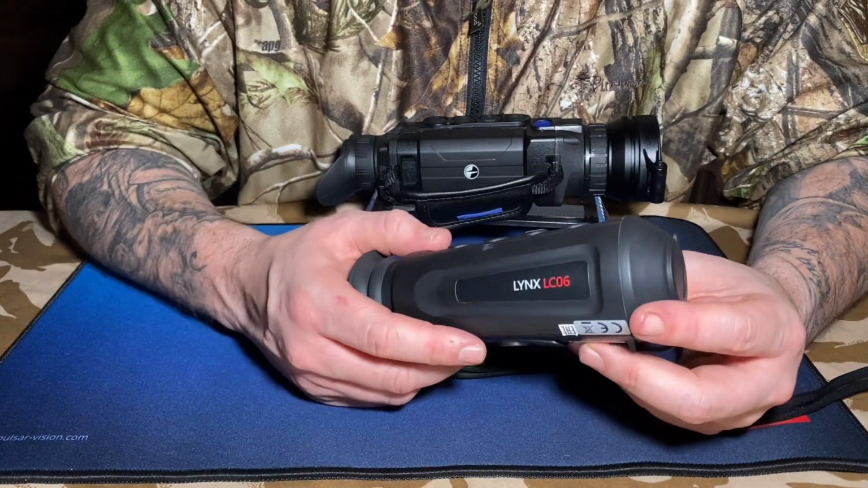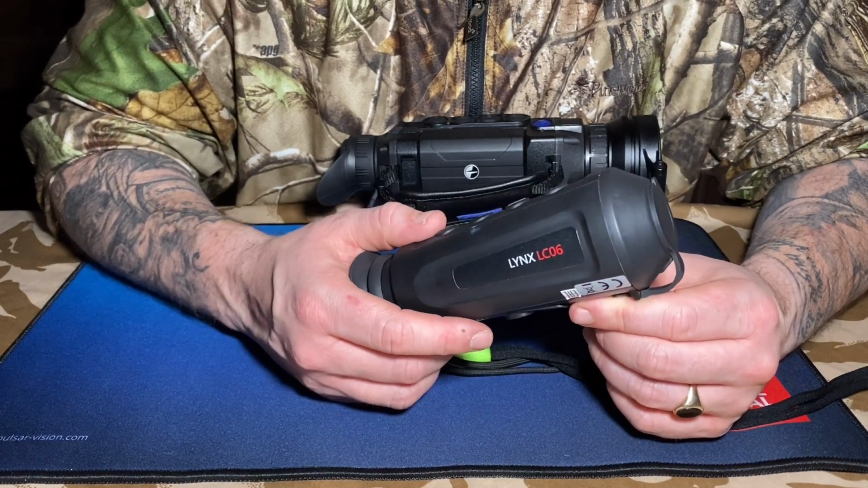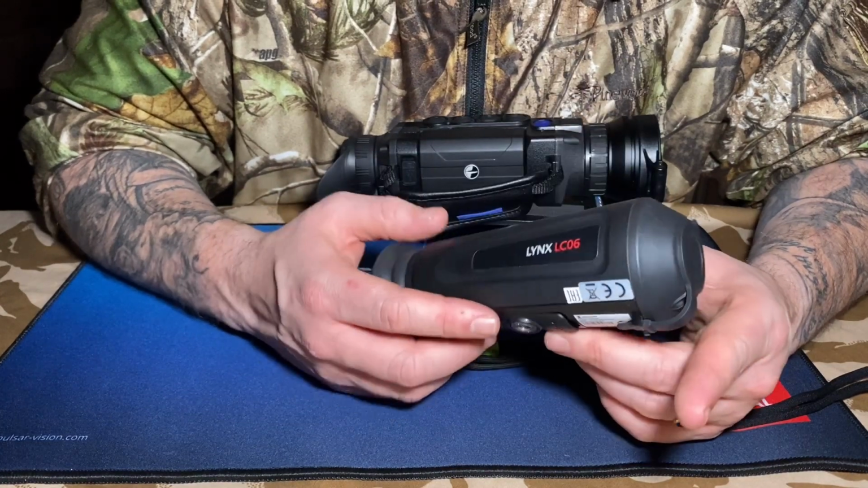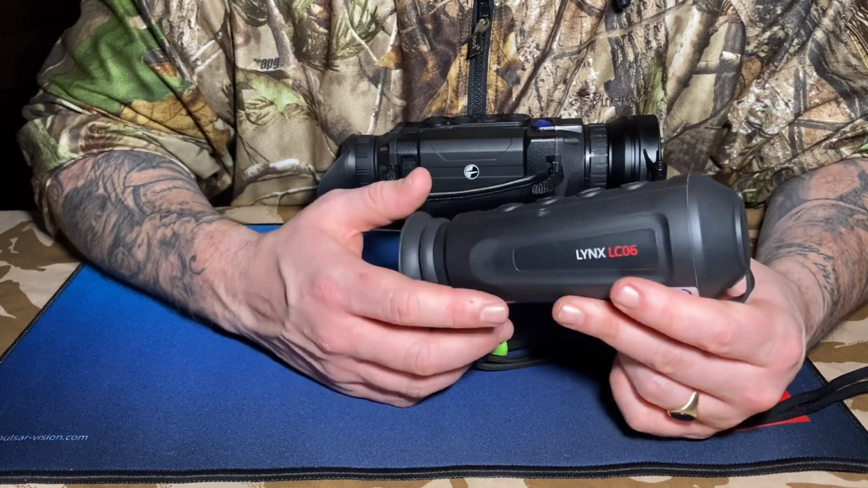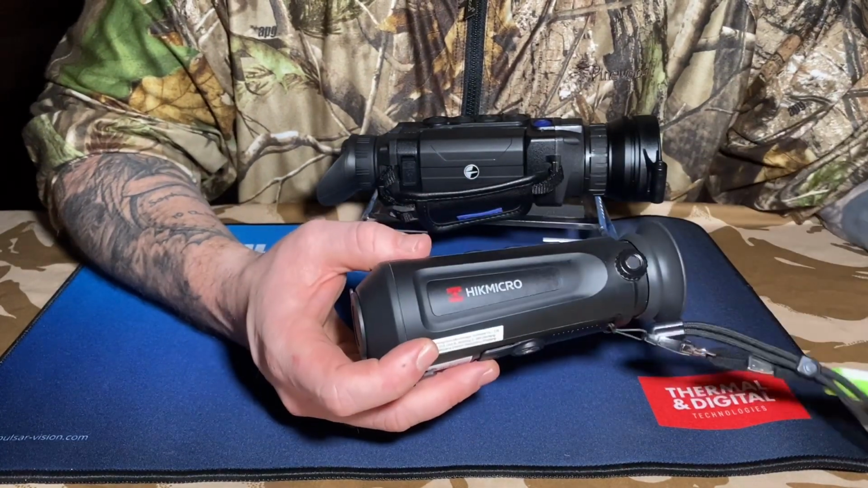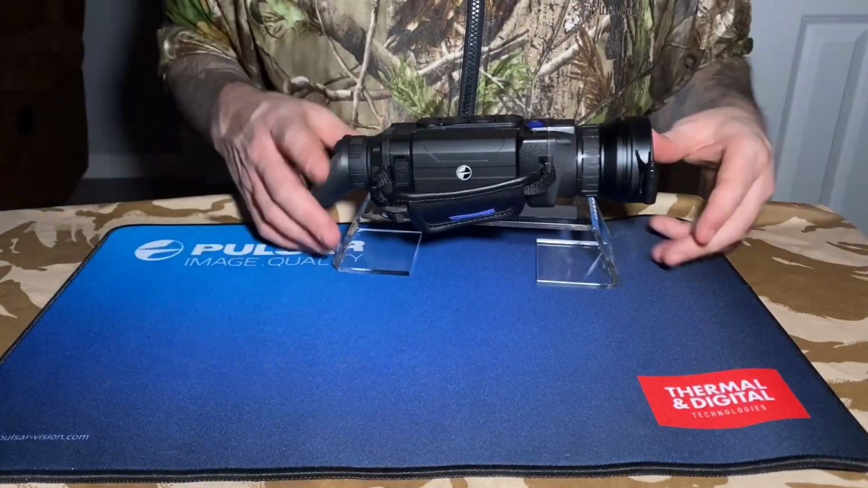The other con, the main one I would say, is when you pull the footage off, it's not great. It looks okay, which you'll see, but believe me, the footage you're seeing on this video is not what it looks like through your eye. Through your eye, it looks better. You have to take my word for that. It will look better when you're looking through the actual spotter itself. So yeah, that's the Hick. Pros and cons of this one.